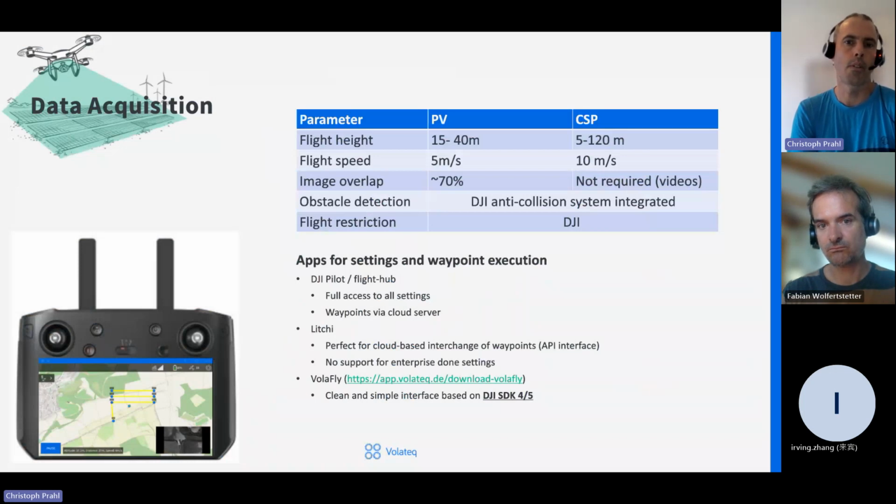So we want to avoid blur, so flight speed is limited. And we need a certain overlap to make sure that each module is covered from several perspectives to avoid sun reflections and suboptimal perspectives.